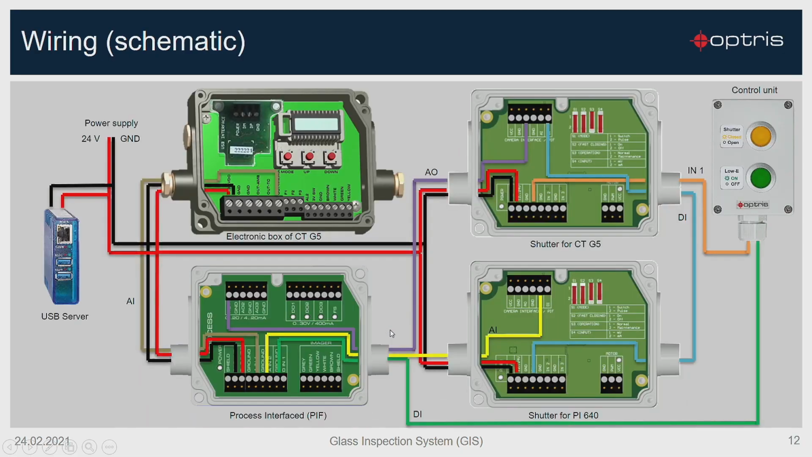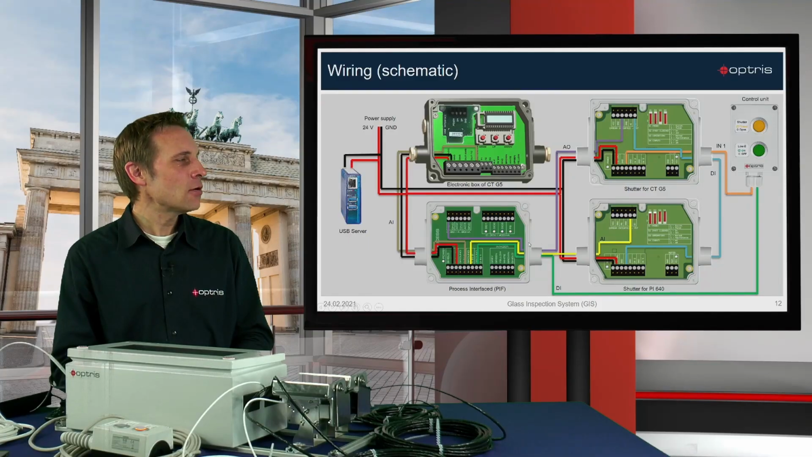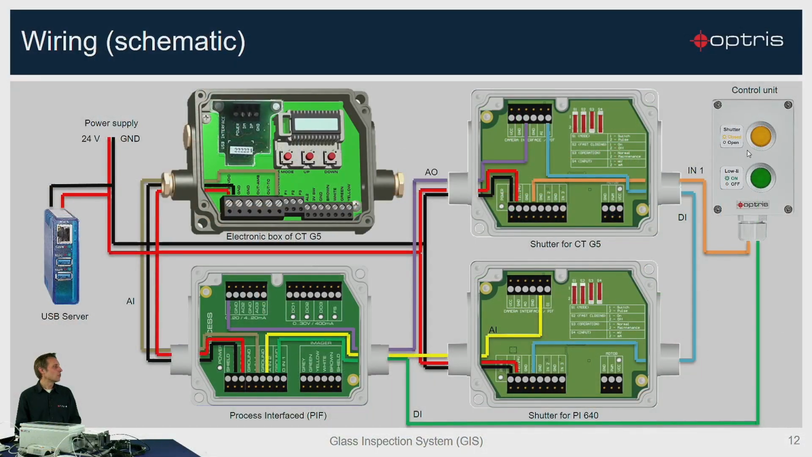Here you can see the internal wiring of the system. On one side we have the remote control with our two buttons. The yellow button is to start the line scan, and the second button is to switch between the standard glass mode and the low emissivity glass mode.